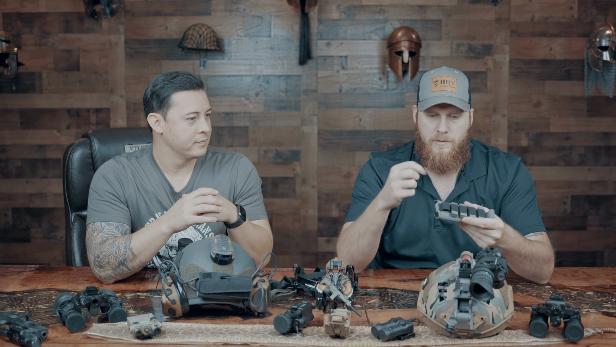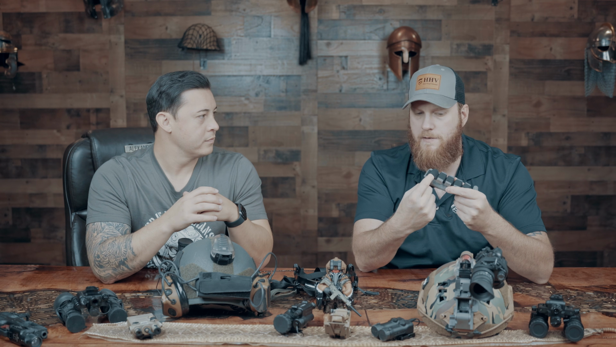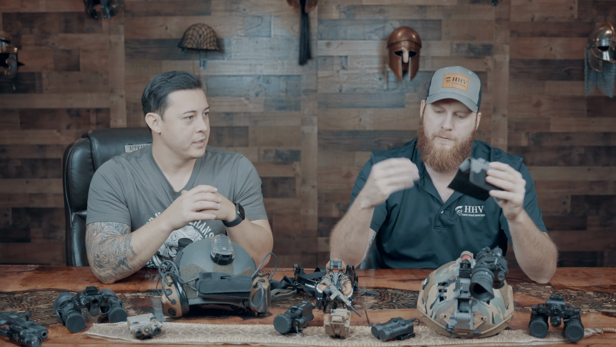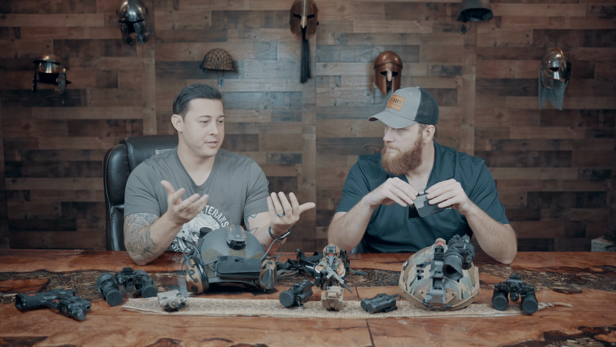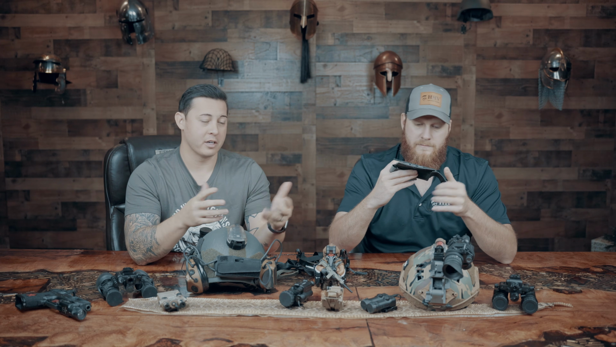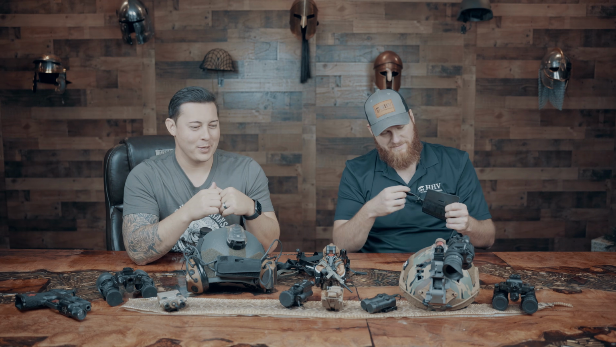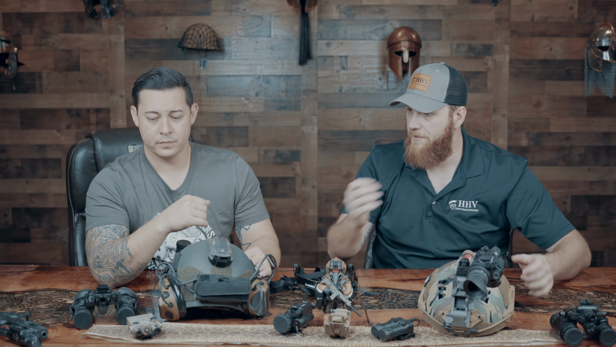And if you take these out, this is actually kind of a stretchable nylon, and you can use these as a method of storing extra CR123 batteries or AAs, AAAs, whatever kind of batteries you need for whatever equipment you're carrying. Important note: make sure you know what type of batteries your gear requires. They're all going to be different, so make sure you have all the right batteries for all the right pieces of equipment. So I know there's a lot of different options with night vision out there.